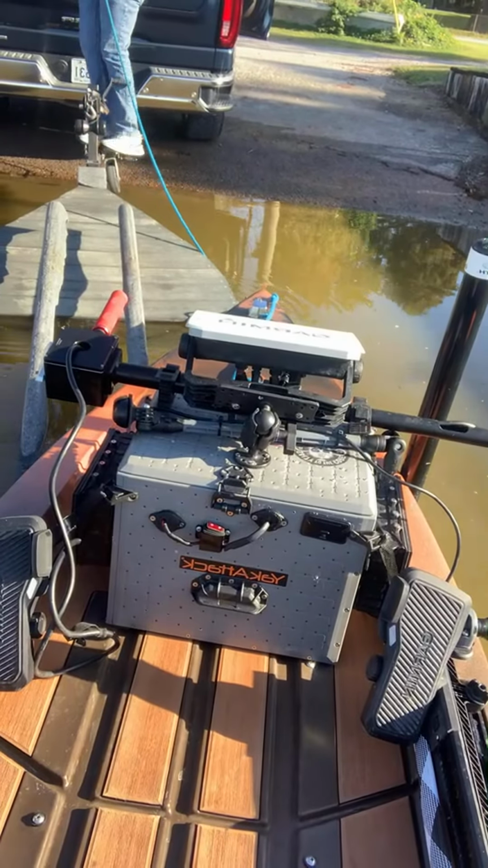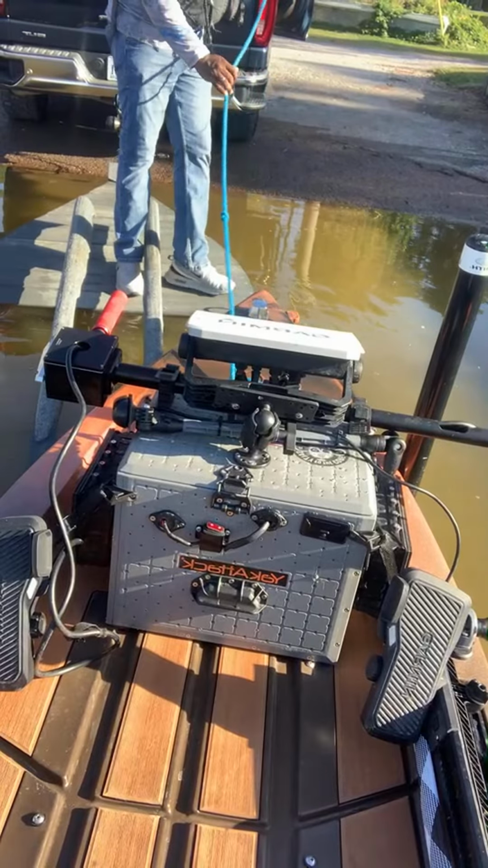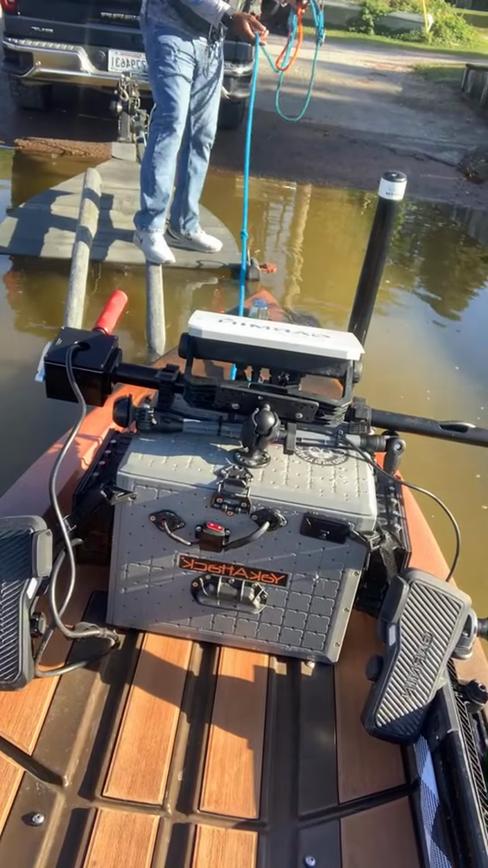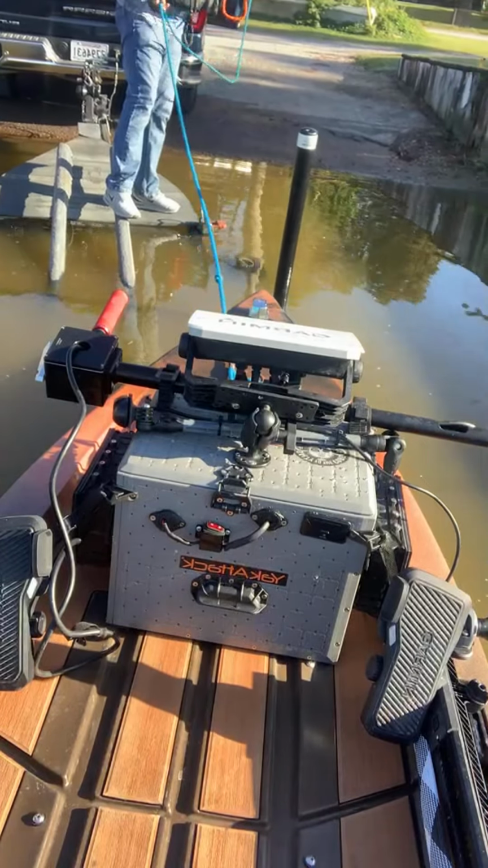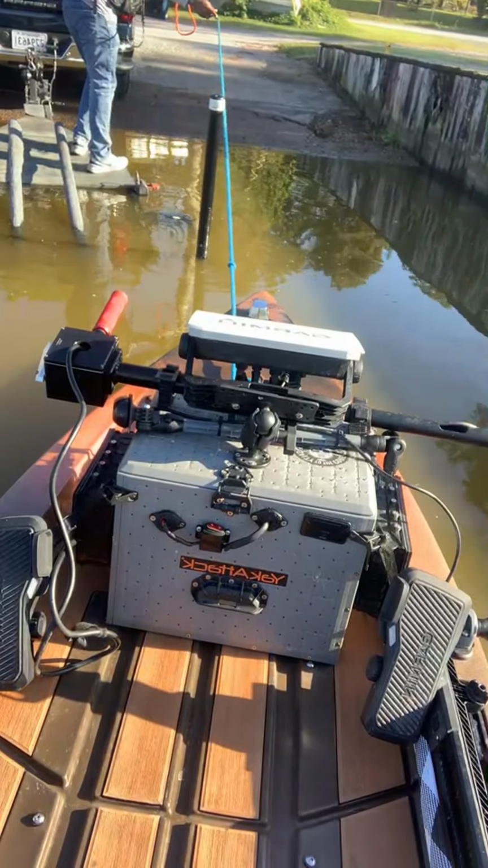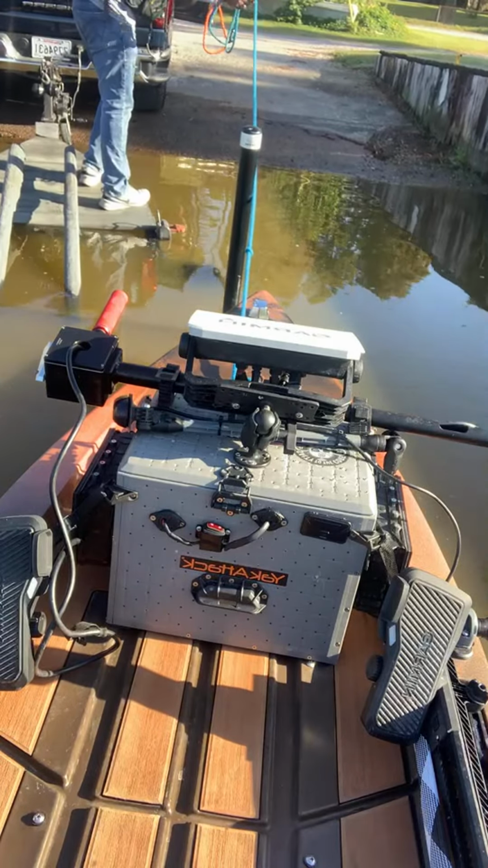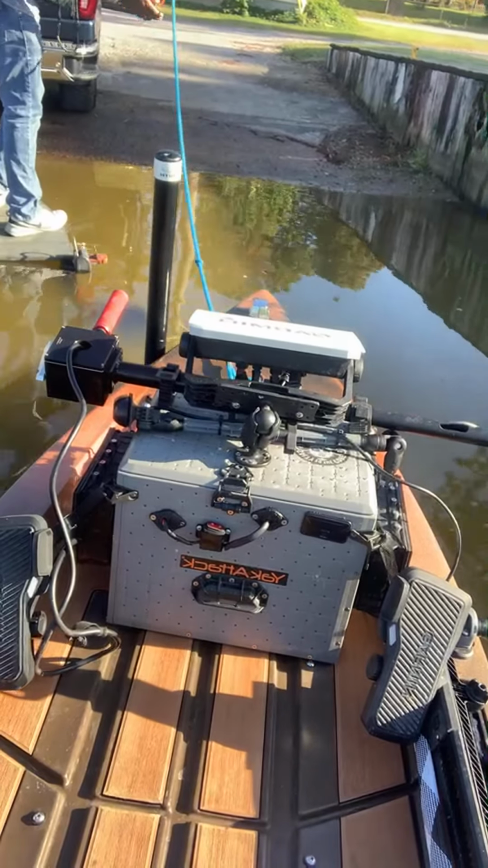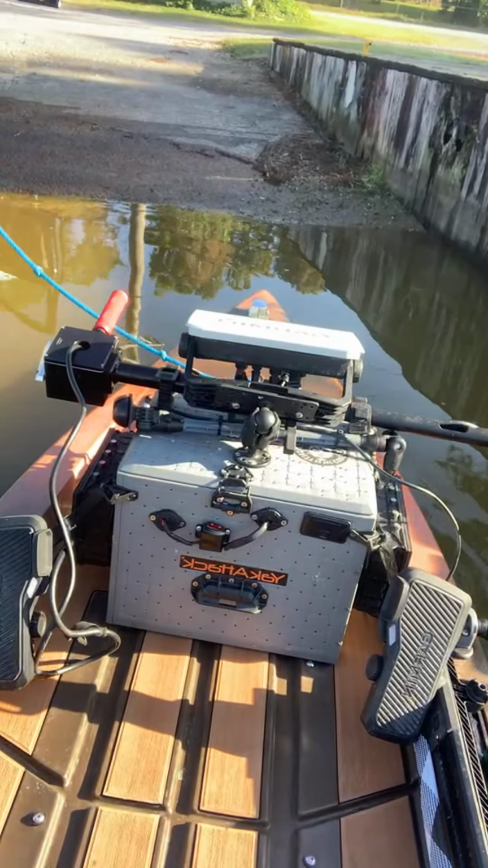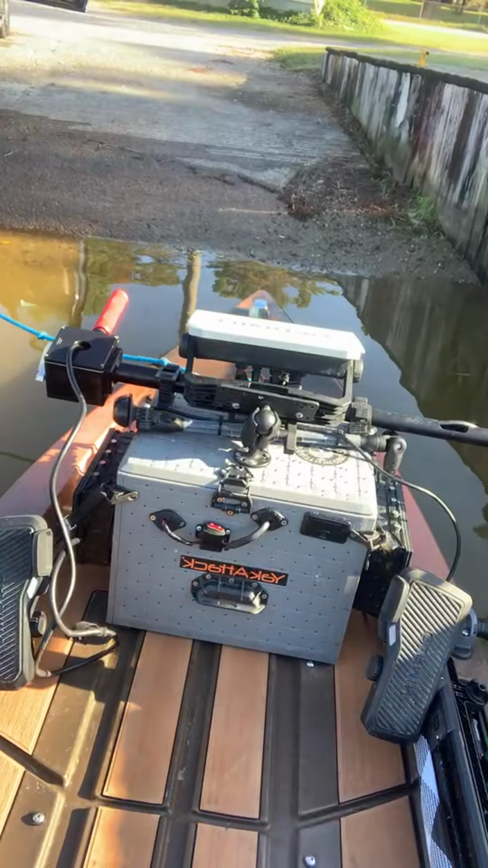Should have just wet launched. I need to get around this thing right here. All right, there we go.